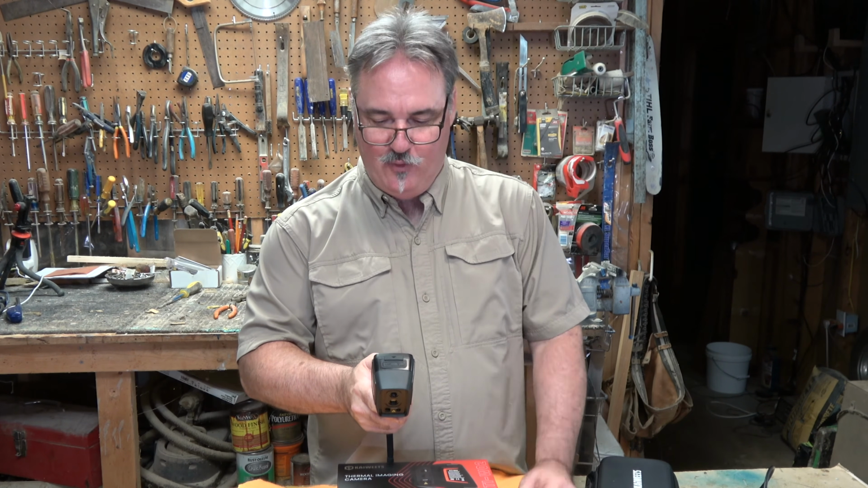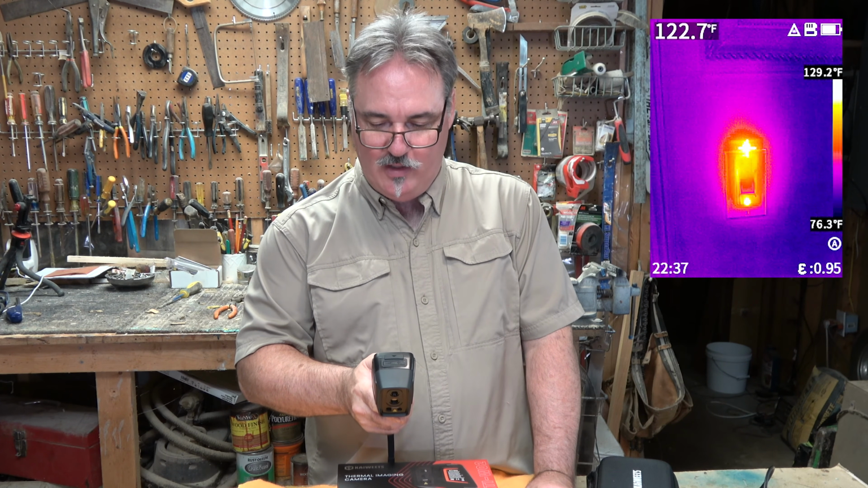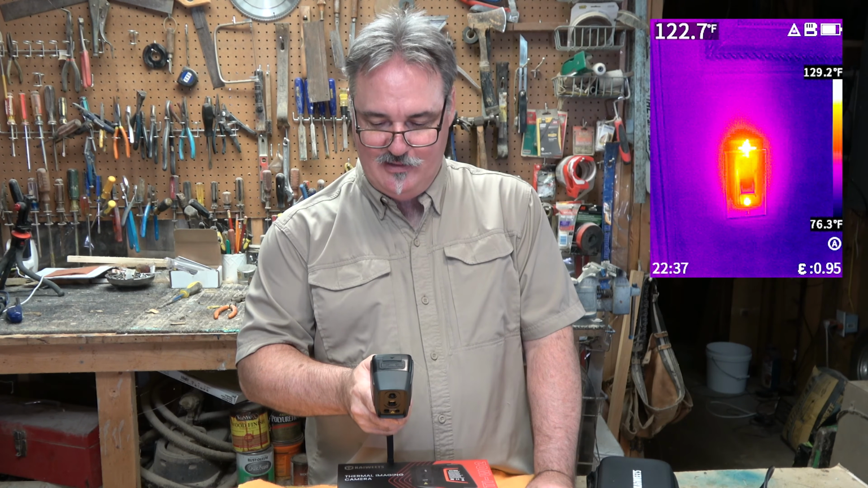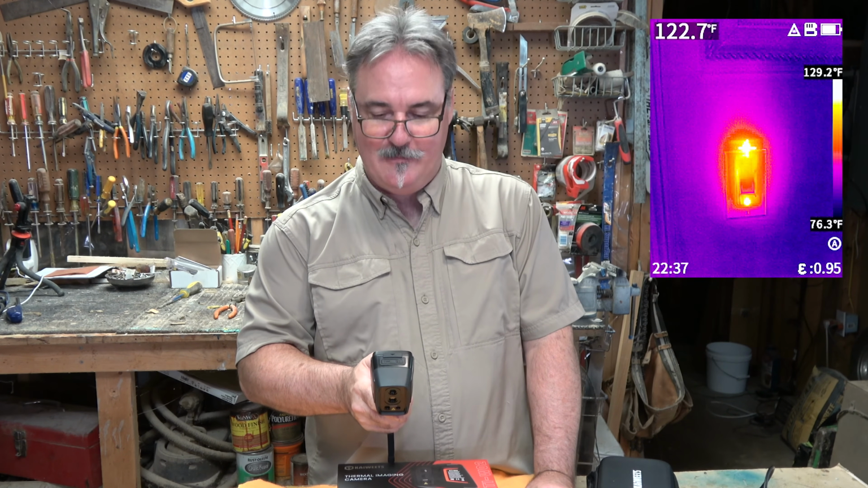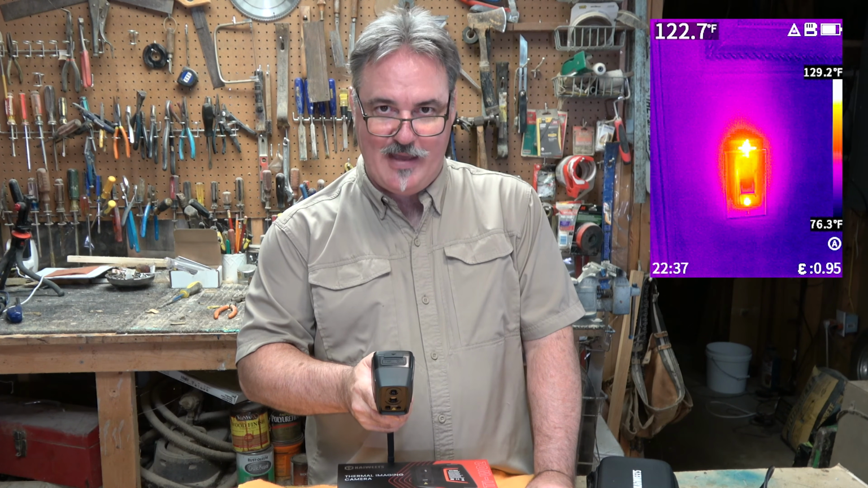So I want to thank Kaiweets and their camera for pointing this out to me. This is fantastic. Look at that. It is hot. 122.7 degrees. Not good. And I'm focused right there on that hot spot at the top of the switch for that temperature reading, right where the screw would be. So yeah, I've got some work to do around the house.